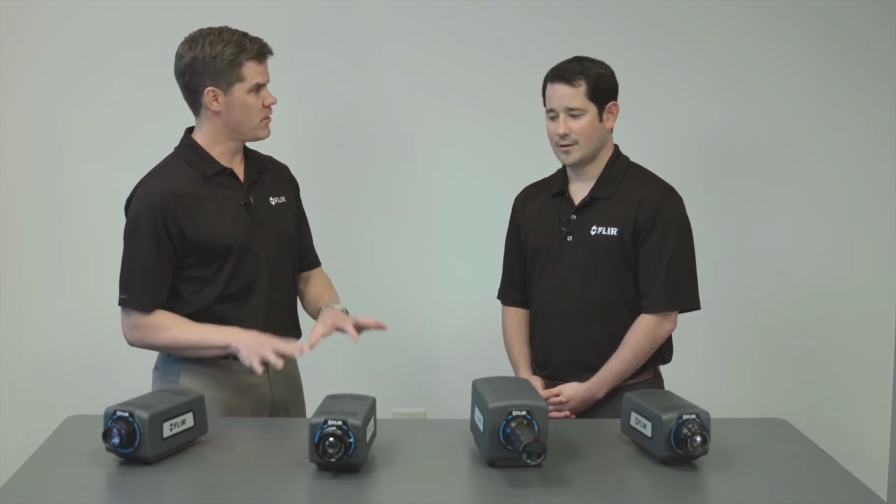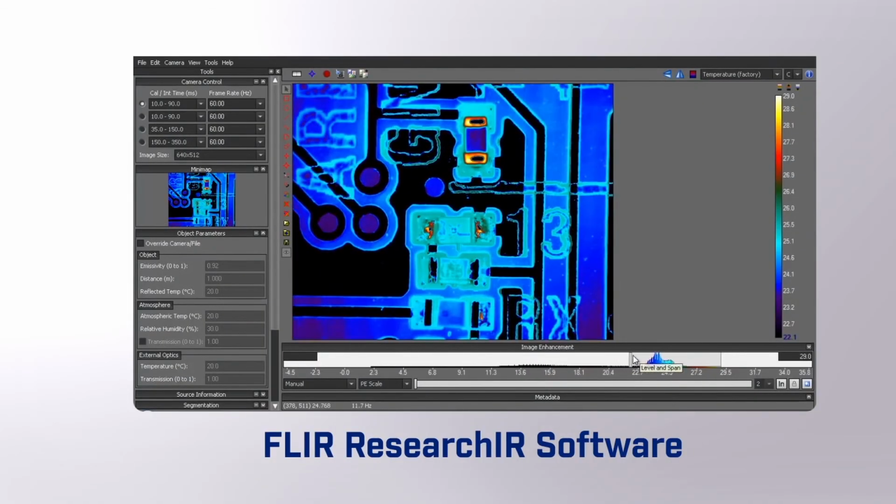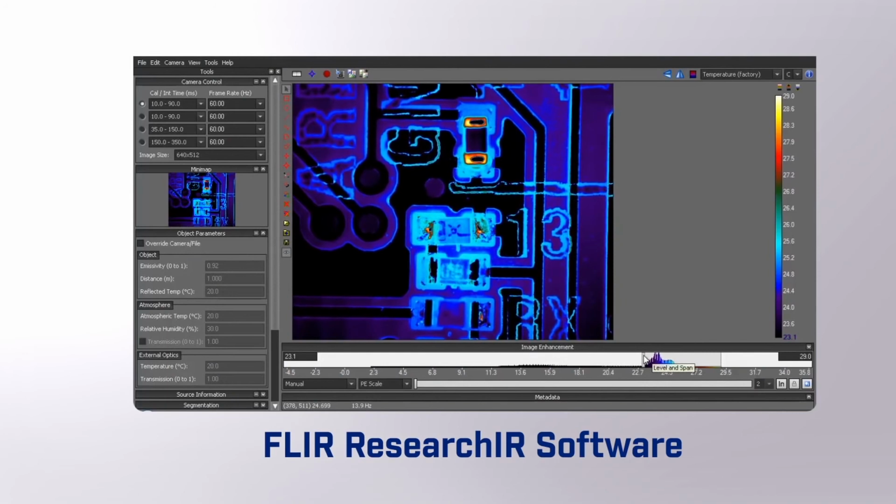Of course, they all come with our own researcher software. That's a great point. Everything is compatible with our Research IR software. So we talked about the Gigabit Ethernet interface. We also talked about the CXP interface. Everything has the ability to pump digital data, 14-bit digital data, into a laptop or a PC, anything running Windows with our ResearchIR 4 software.